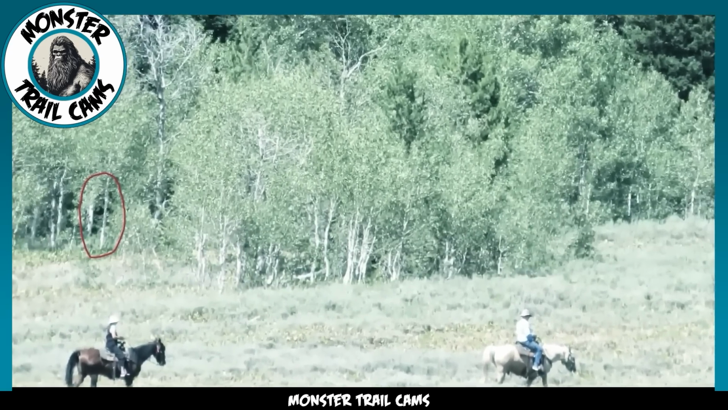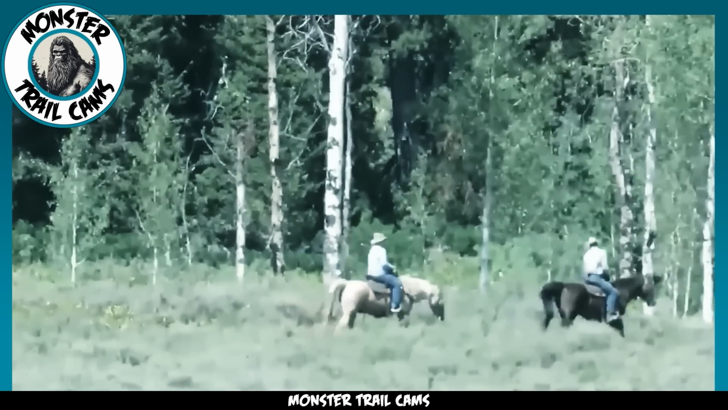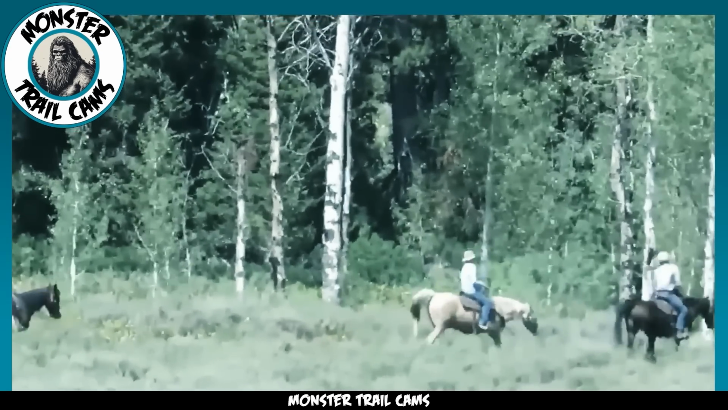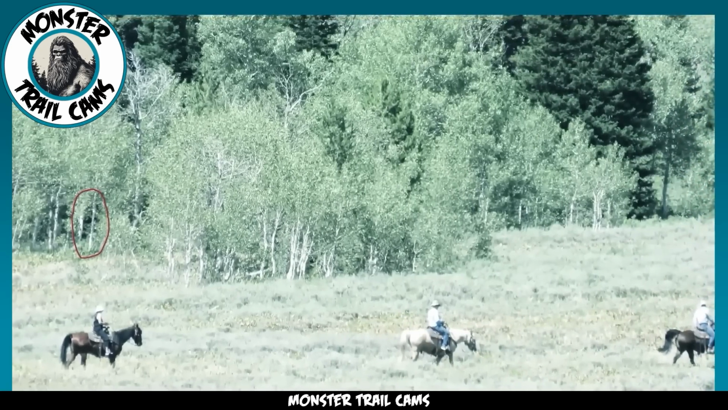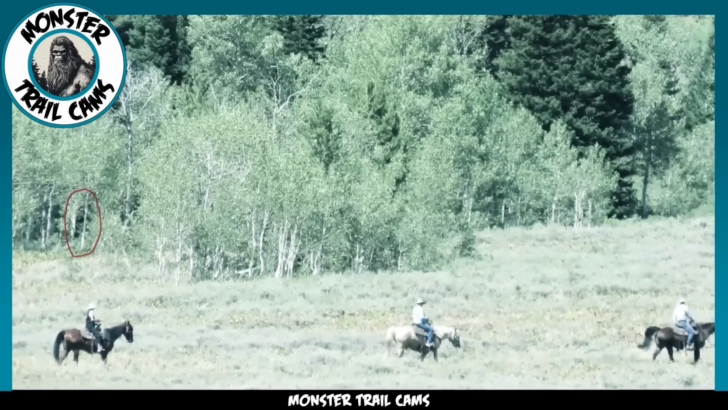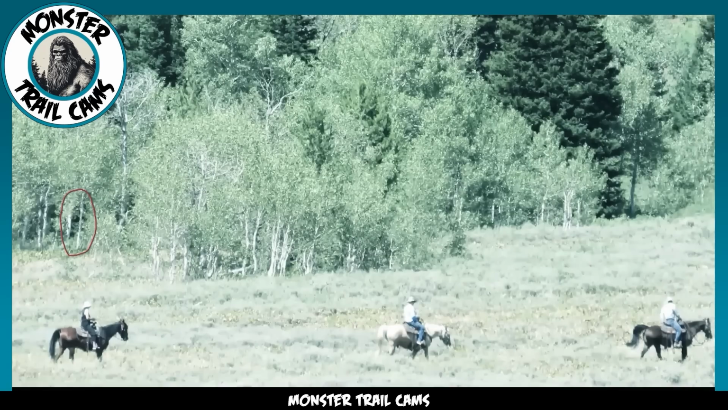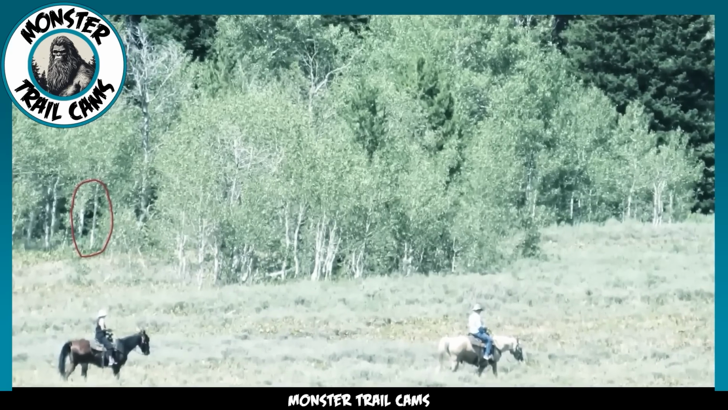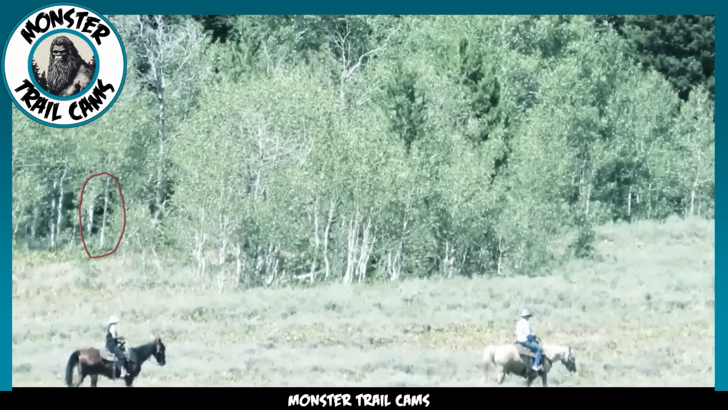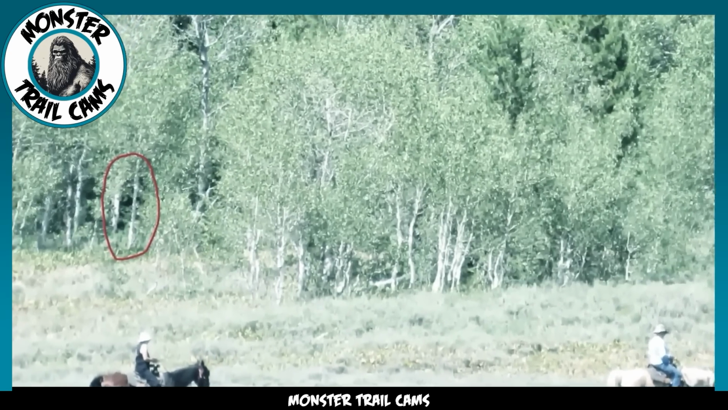caught something odd. There, subtly concealed amongst the dense foliage, appeared to be a large ape-like figure standing as still as a statue. It seemed to be keenly observing the riders as they rode by, its form perfectly camouflaged within the woodland backdrop. The shape of it was so convincingly primate-like that it was easy to miss unless you were purposefully searching for it. Its ability to blend into the surrounding wilderness was quite remarkable, making one wonder, could it be more than a mere trick of light and shadow?